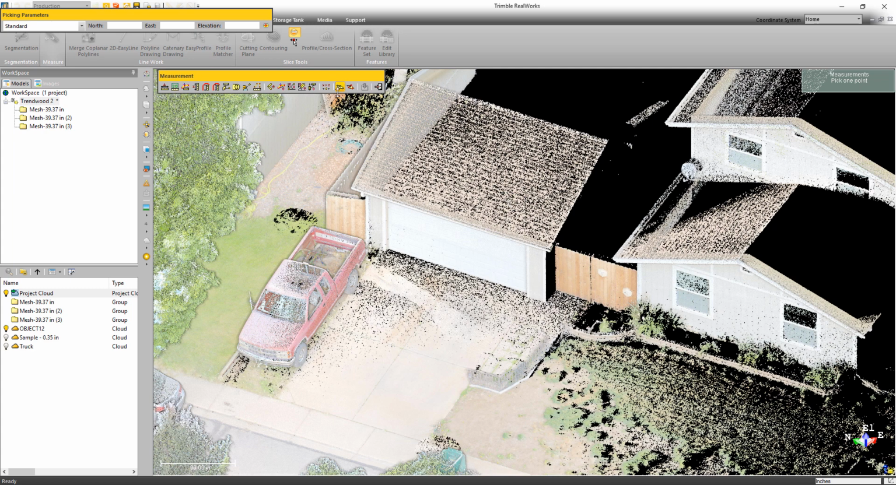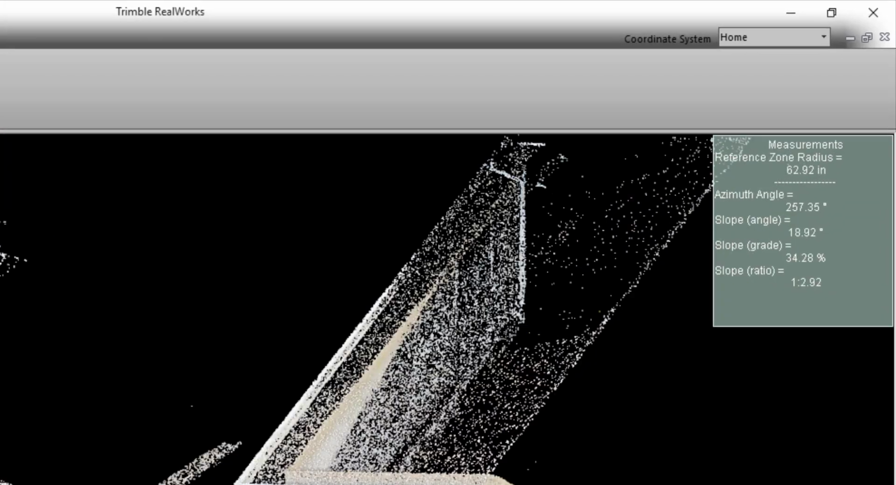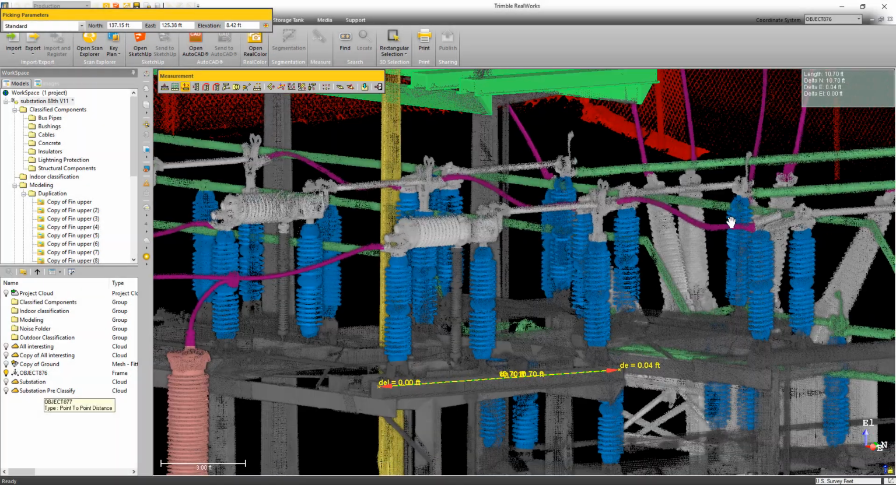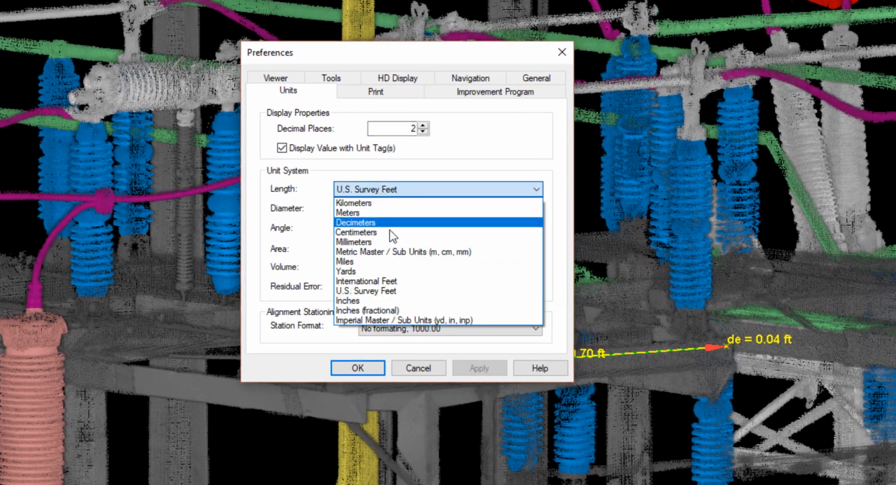Now, we haven't just added new tools in this release, we've also made improvements to existing tools. One example is the Slope Orientation Measurement tool. We've redesigned the tool to provide a better display of the slope and more options for how that slope is presented, such as slope grade and ratio. Another area we've made improvements is in the unit settings. If you go into the preferences, you'll now see the option of fractional inches.